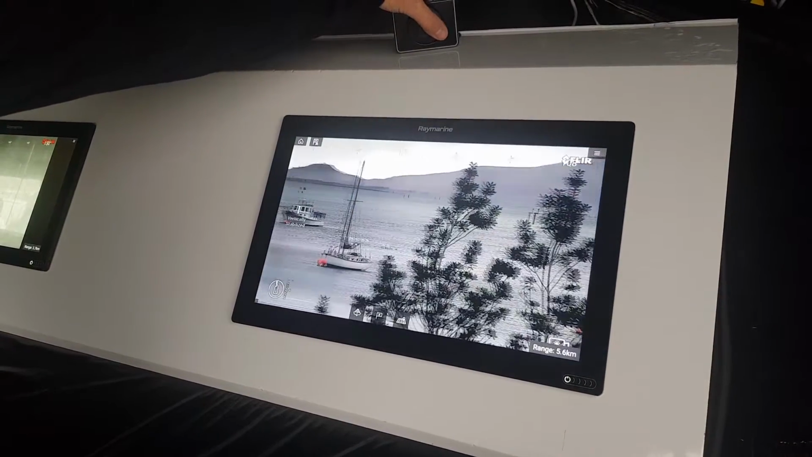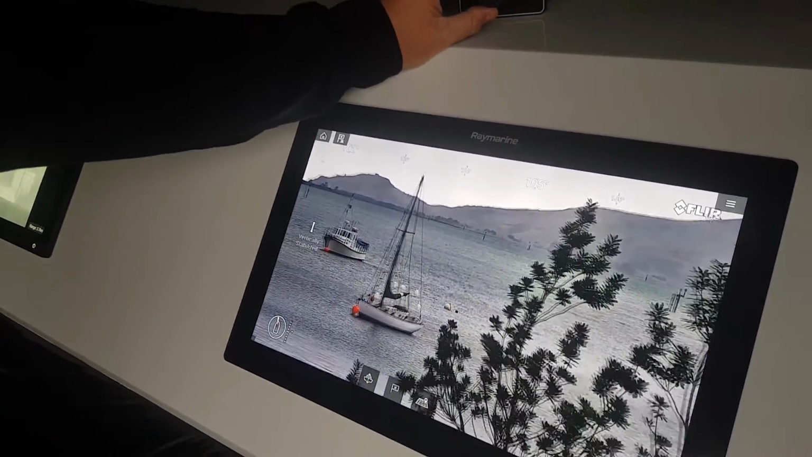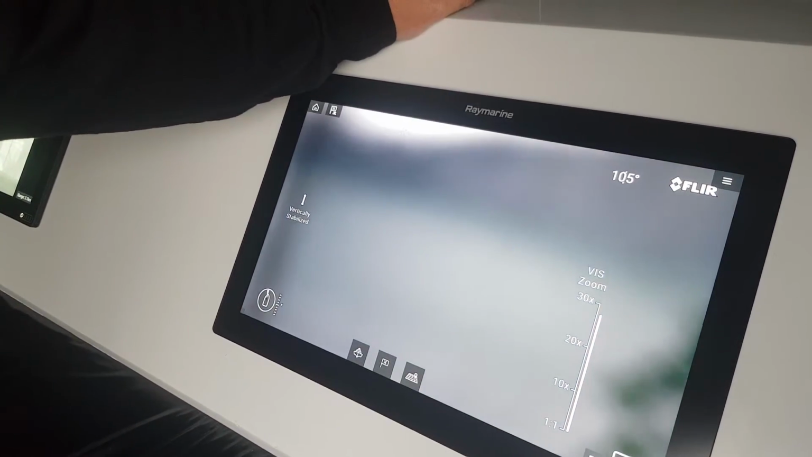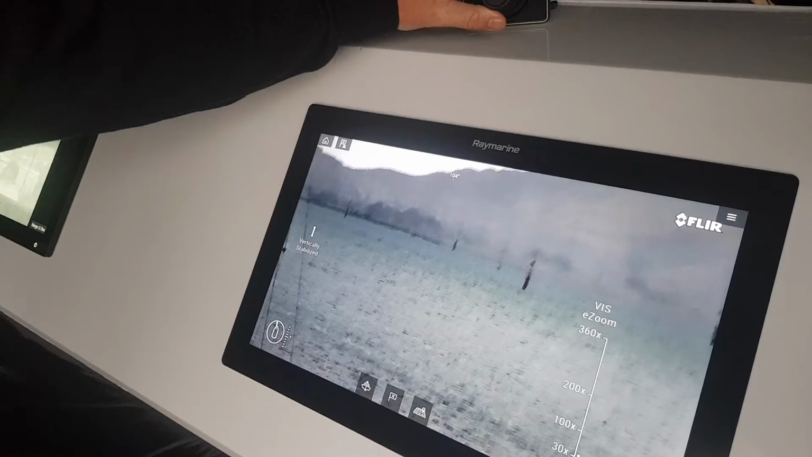Obviously if you've got a bit of swell, sometimes it can be quite hard to control the binoculars and account for that, so you can't necessarily always do that. But if you had a fine day, for example, you can go much further than what you would normally. It's a bit of a challenging day.